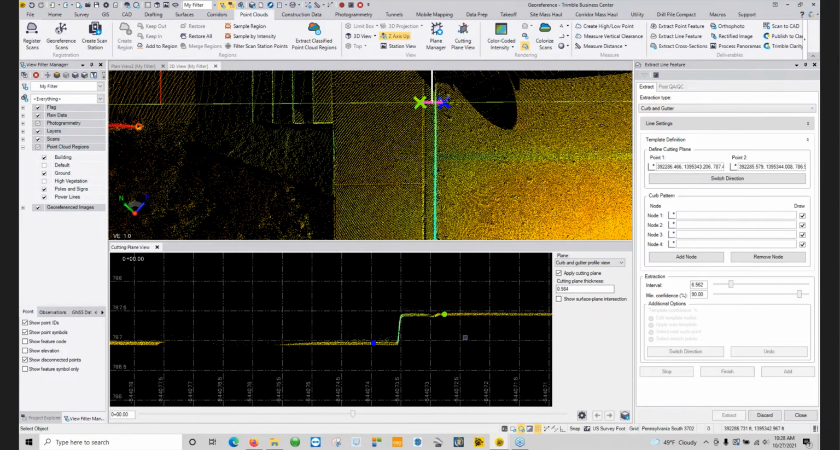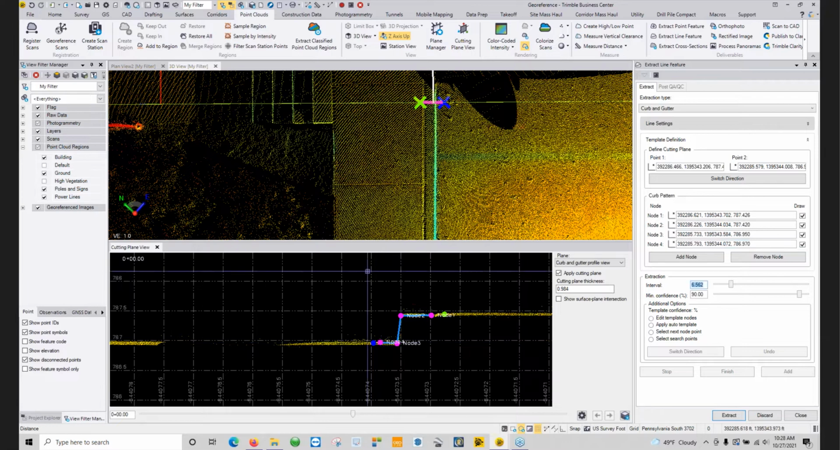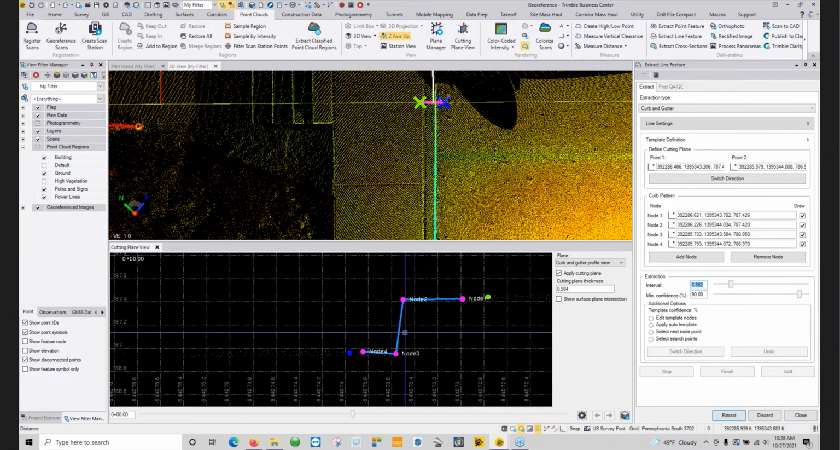So we can see here. So we're going to now choose our nodes. There's our back of curb, face of curb, our gutter. And we don't have to draw all of these at the same time. We can just say I only want node 1 drawn and node 3 drawn. And we can add or remove nodes depending on what exactly it is we're trying to follow.